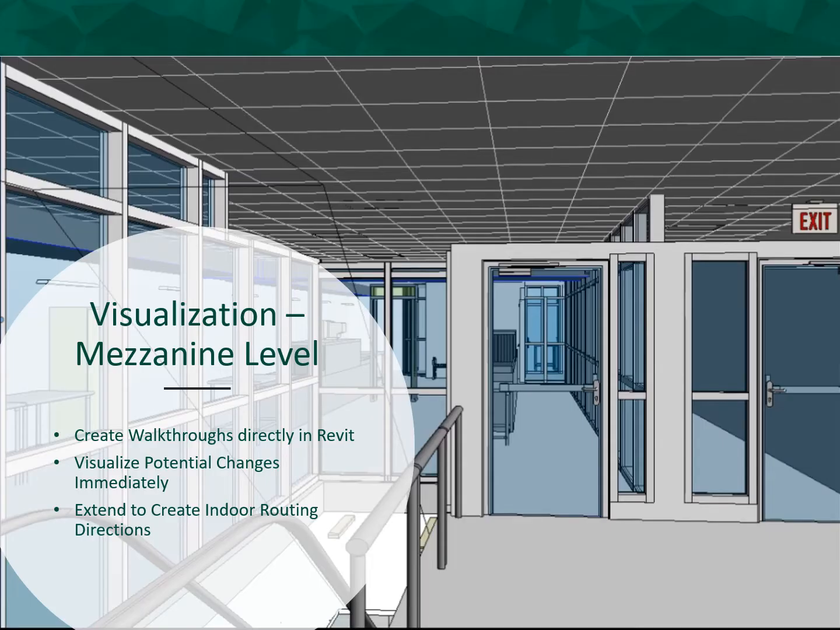One of the most important features of BIM creation is the ability to create visual walkthroughs directly in Revit for a portion or all of a floor level, such as the airport mezzanine level. This feature allows the architect-engineer the ability to visualize potential changes needed immediately. It can also identify potential problem areas, such as restricted pedestrian traffic flow, airport staff station concerns, and bottleneck entrances and exits. One can also create indoor routing directions, which are critical to assist pedestrian traffic to a variety of locations within the airport terminal.